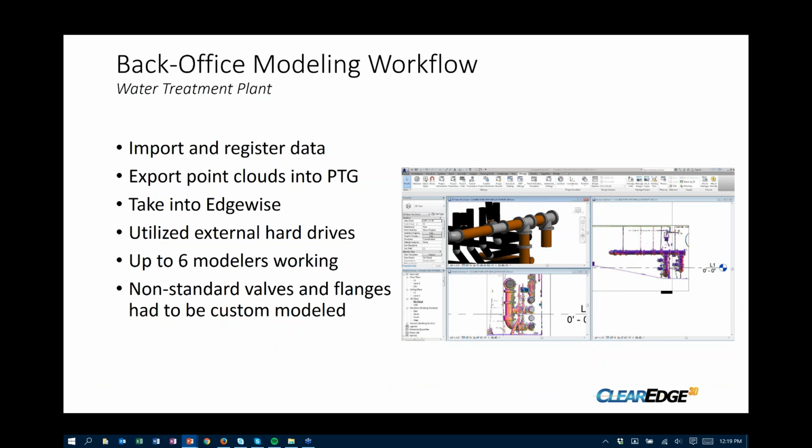So with that, on this next slide, we'll talk a little bit about the workflow. We do import the data and register it in Cyclone, as I mentioned. We then export the point clouds out as PTGs. We prefer PTGs for a variety of reasons. If anybody wants to get into that, certainly ask questions about that, but I won't bore you with that right now. And then once we have the PTGs, we can take that right into Edgewise. And Edgewise is a phenomenal product. It does some really neat things. We're going to talk about some of that here in just a minute. But continue on with the workflow.